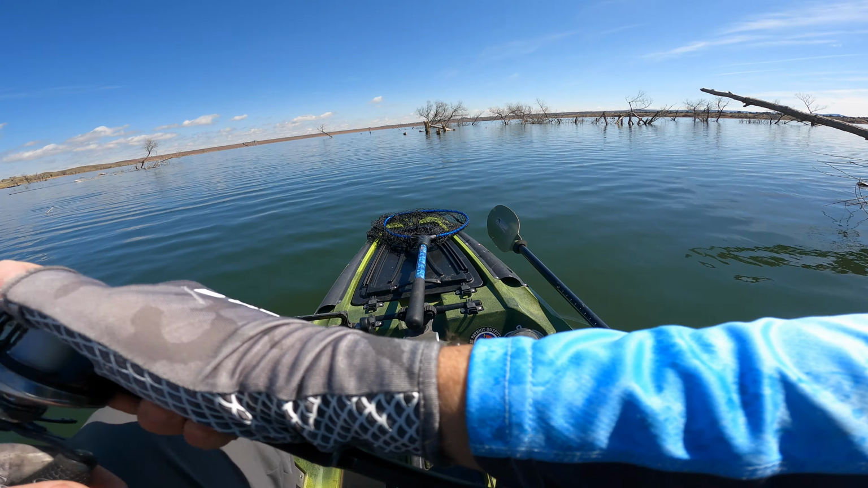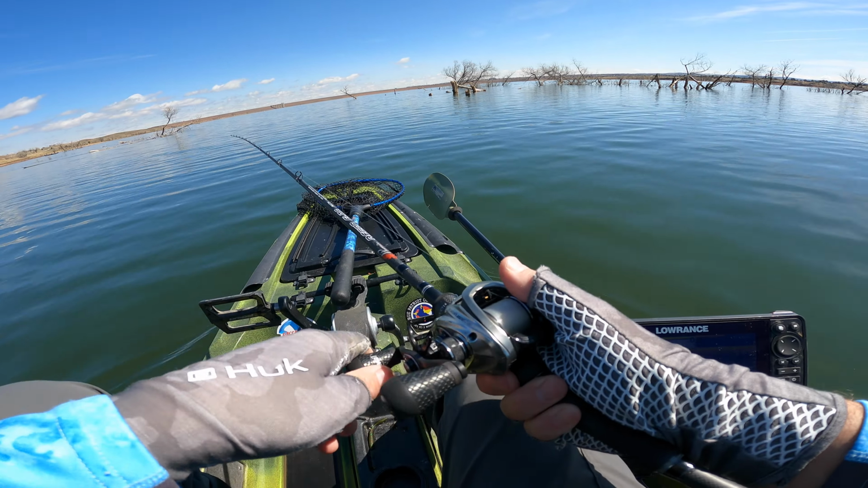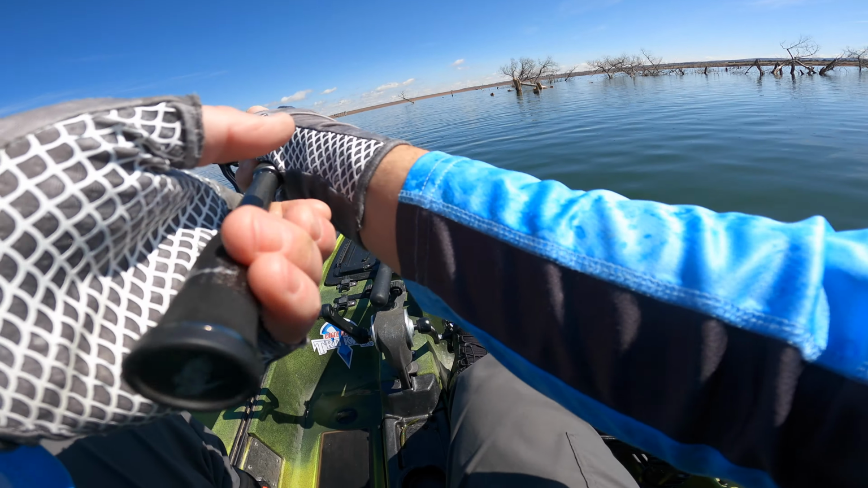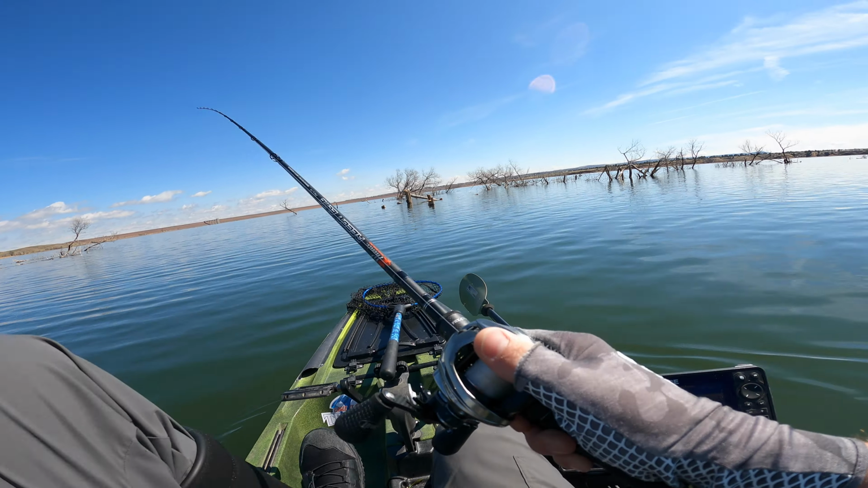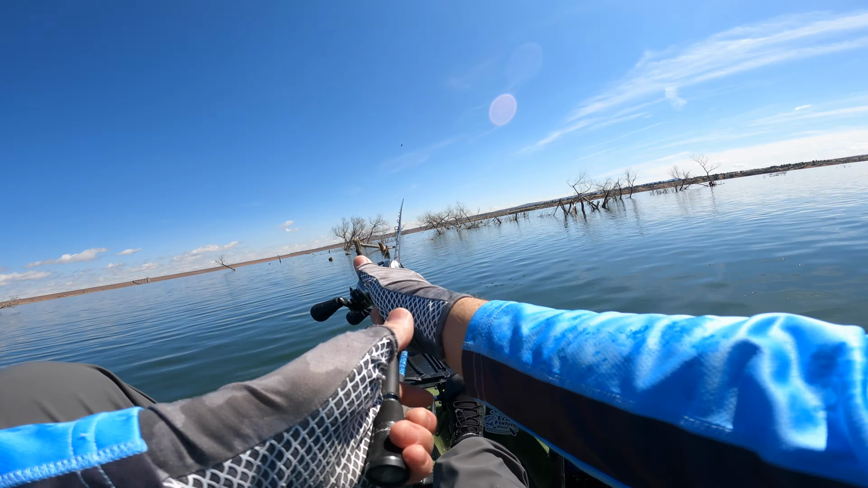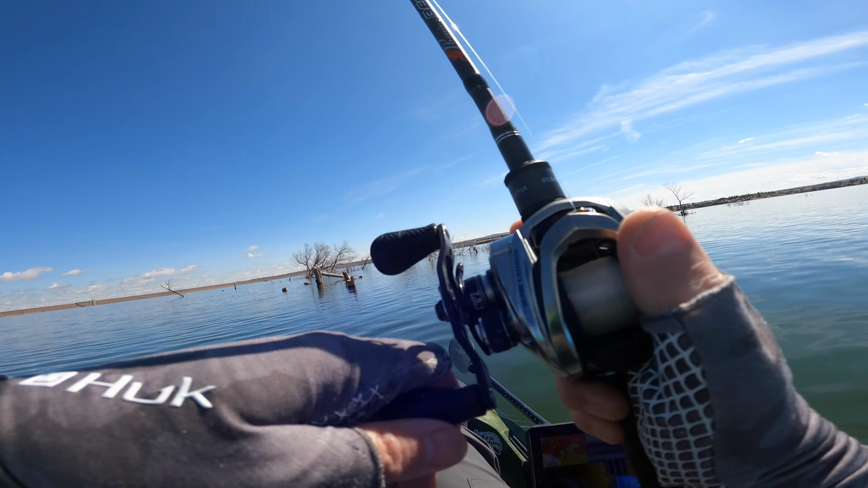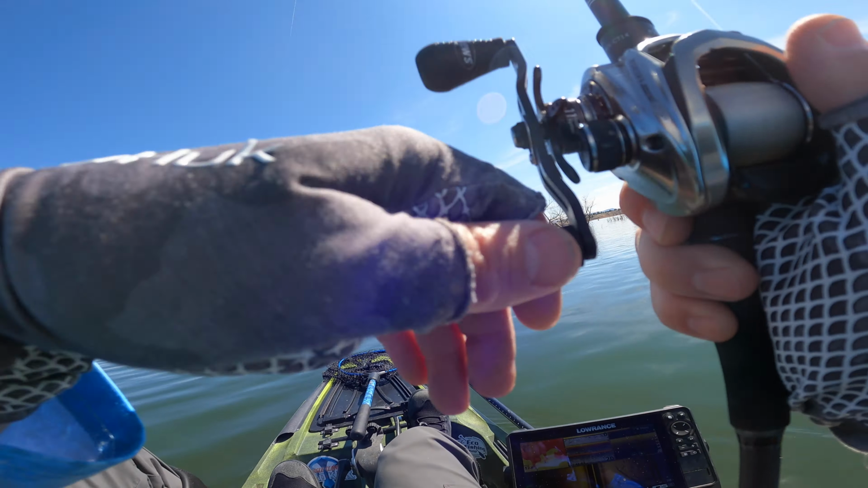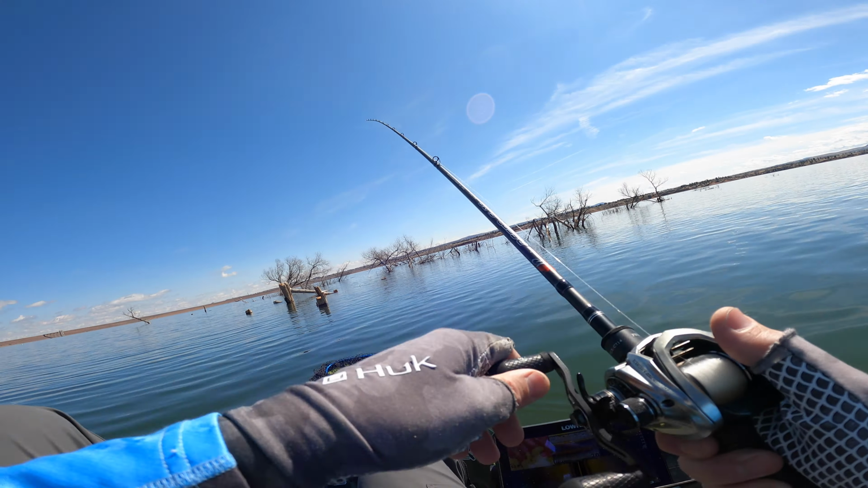So I am a few hours in, zero bites, zero clue. I went out deep for a little while. I've been mostly fishing visible cover, but not super shallow. I mean, a lot of this wood is out in 8 to 10 feet of water, so it's not like I'm just doing my normal thing of fishing too shallow. I've been trying a bunch of different stuff. And as usual with Chatfield, I have no frickin' clue.